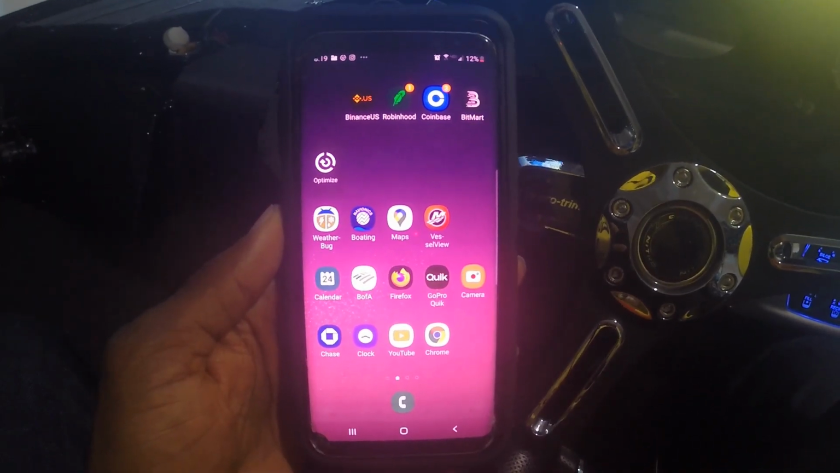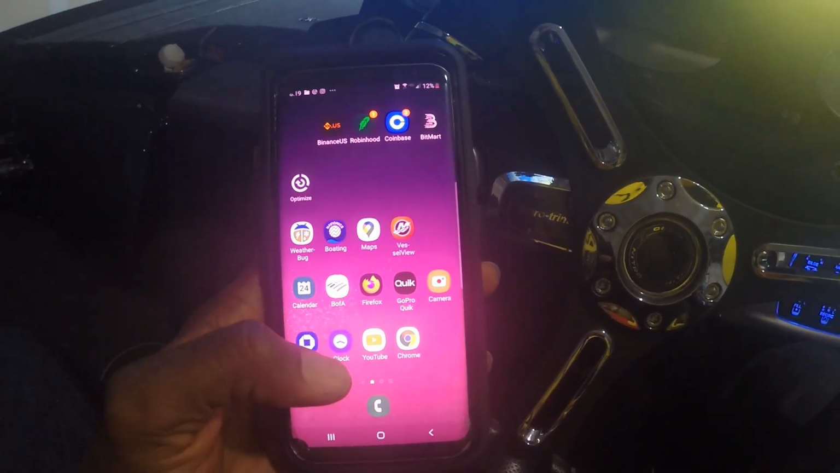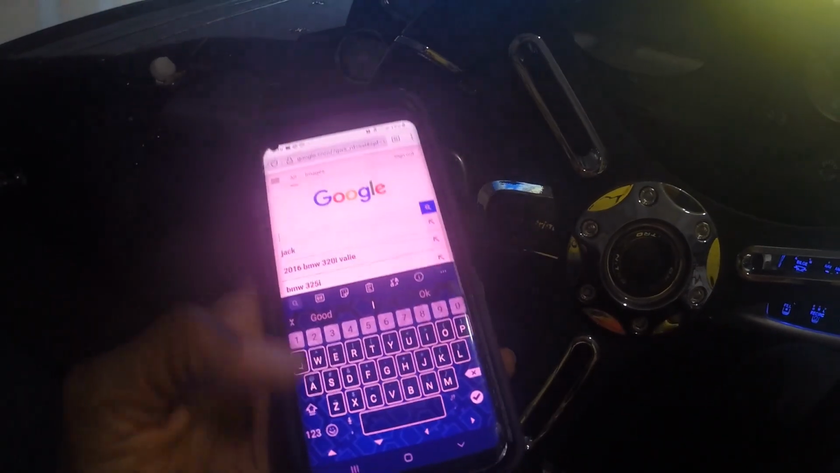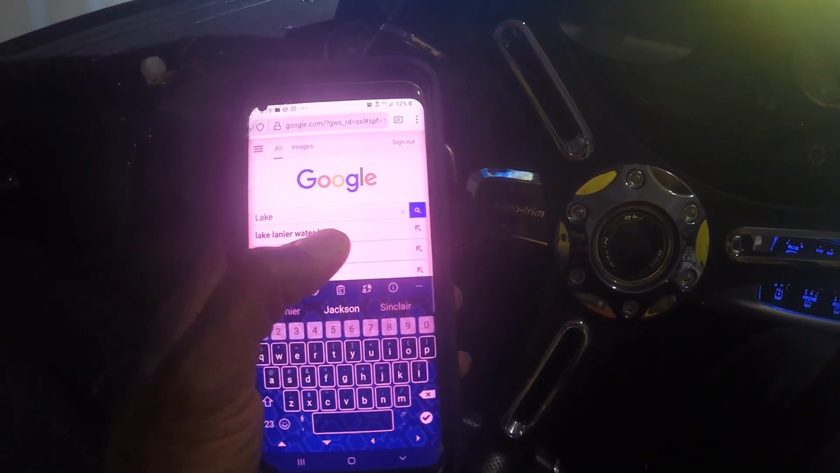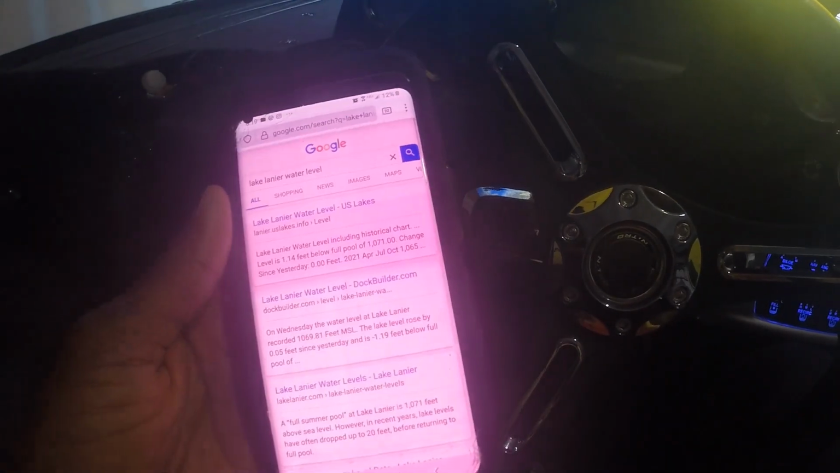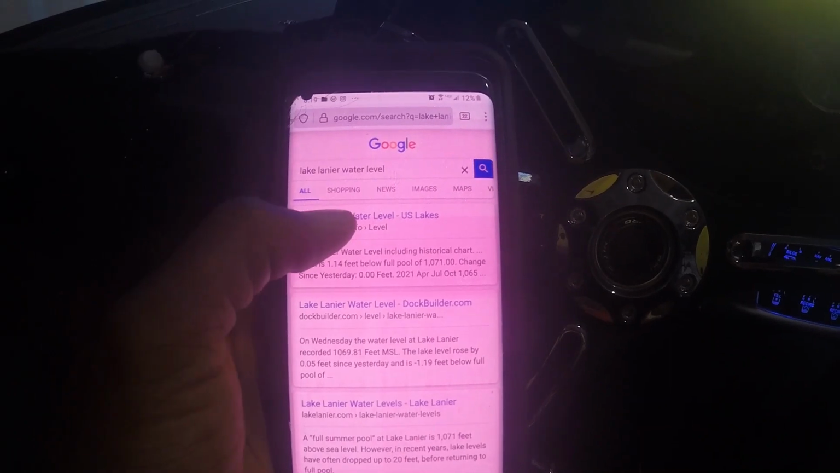All right, guys, so to actually check the water level for whatever lake you're going to, what I do is open up an internet browser and I go here and I'll type in the name of the lake. So let's start off with Lake Lanier. Lake Lanier water level. So you just type that in that browser, in the search, then you'll pull up Lake Lanier water level. That one's right there at the top.